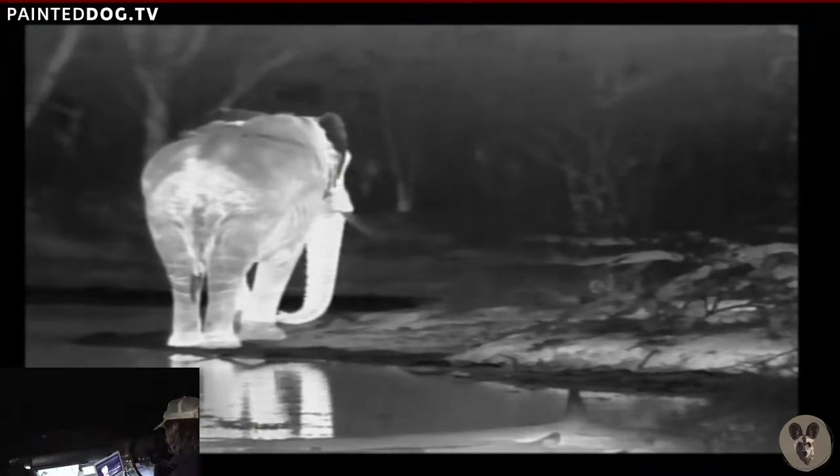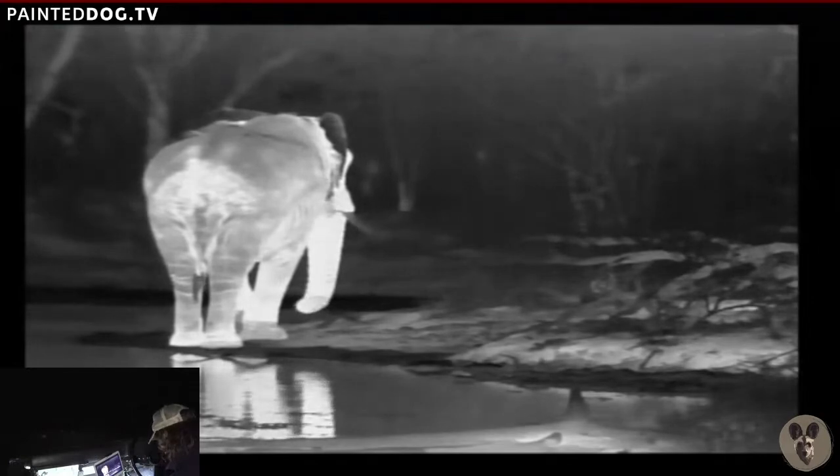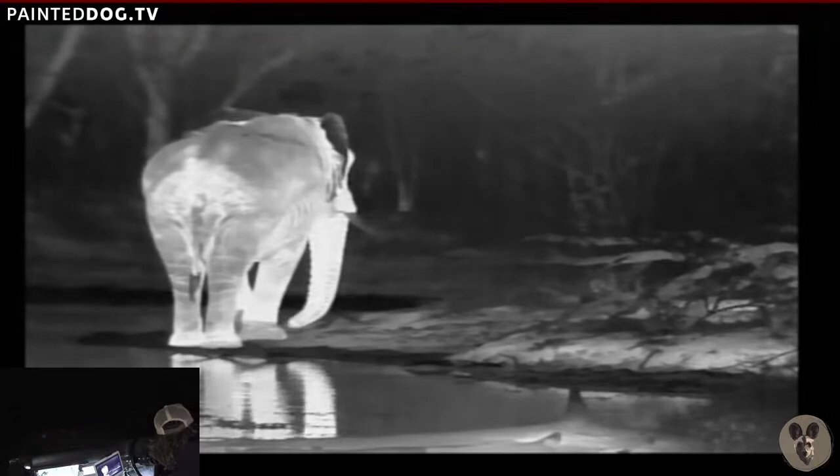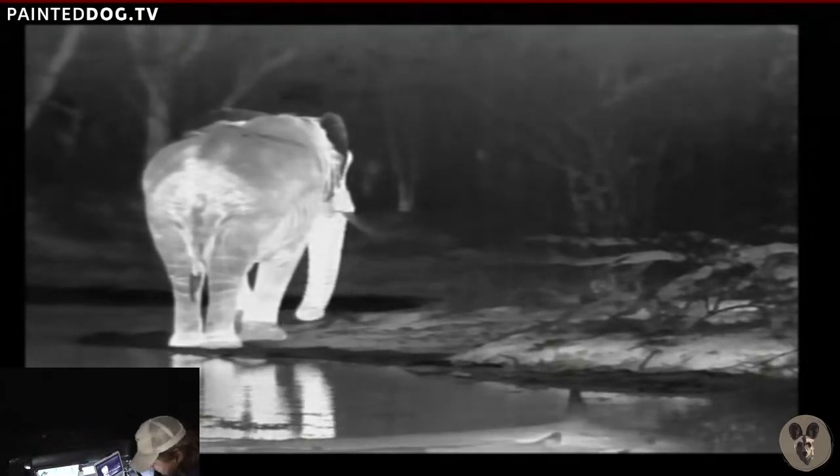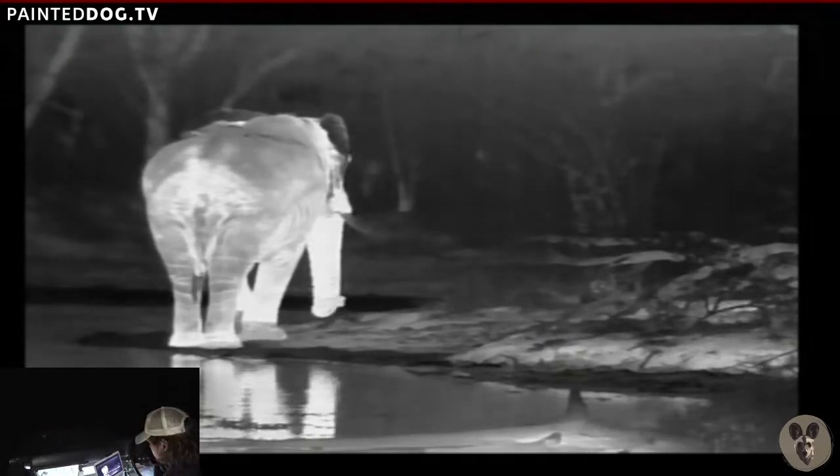So that's a wonderful thing that the thermal gives you that infrared doesn't. Infrared just doesn't give you the distance. So you have to be quite close to an animal to watch it in infrared, but with thermal you can be a decent distance away and still manage to watch it.